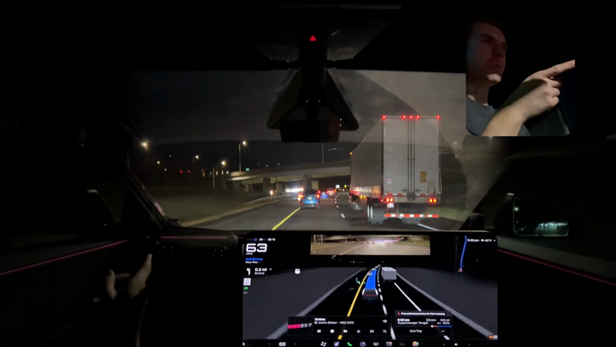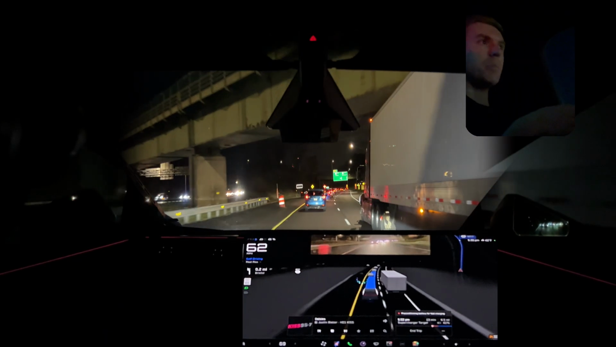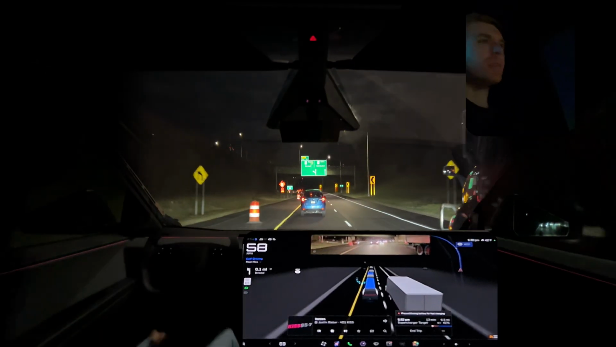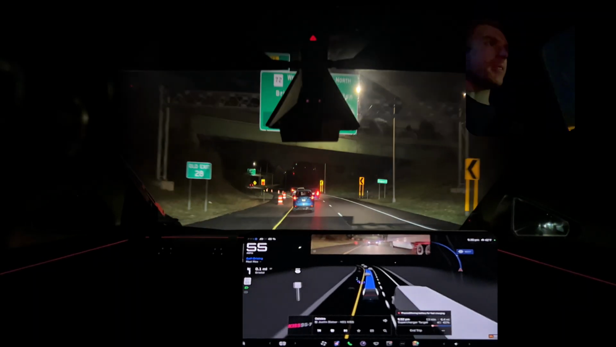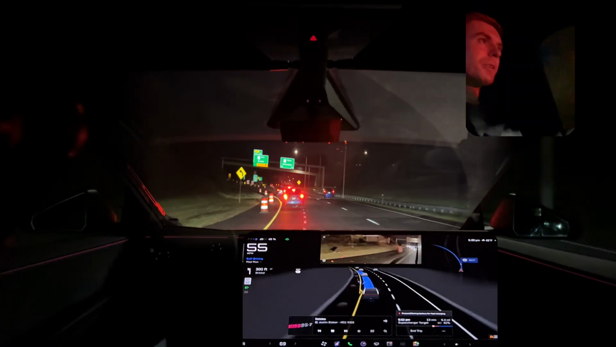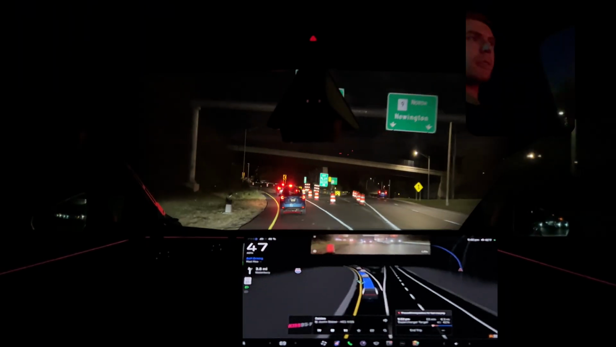So we got a disabled car in the left lane. It's over quite a bit, way beyond the cone there, or at least in line with the cone. Enough space. Not really impinging on anything. I guess I was looking for if FSD was going to get over or not, but they handled it okay. Yeah.